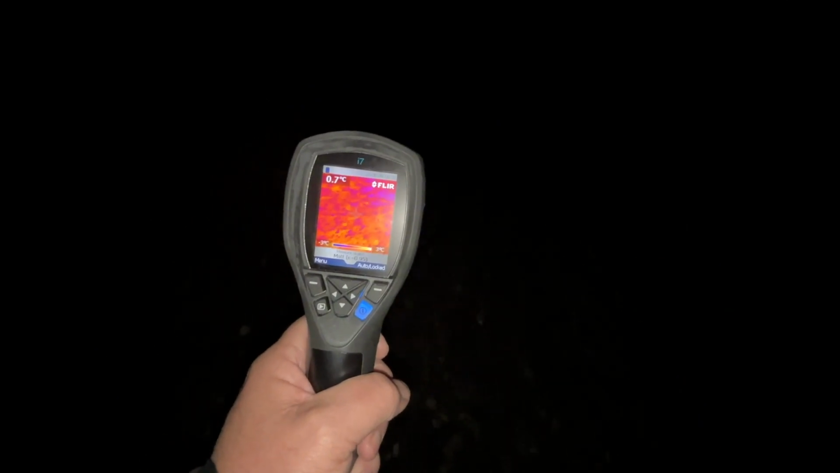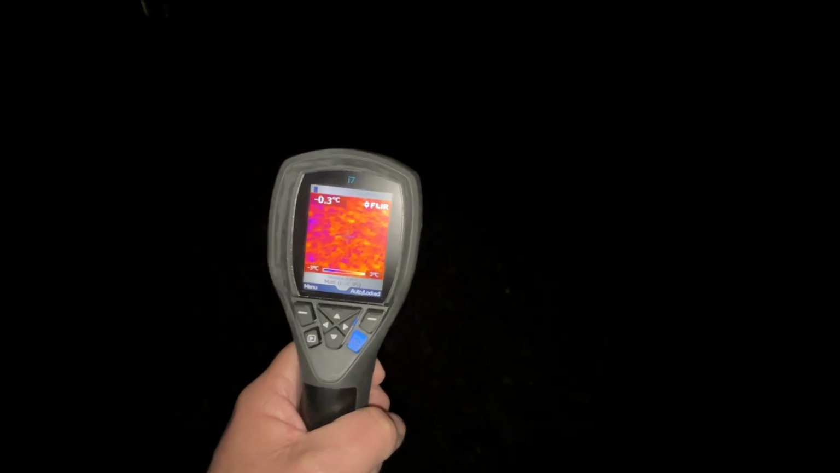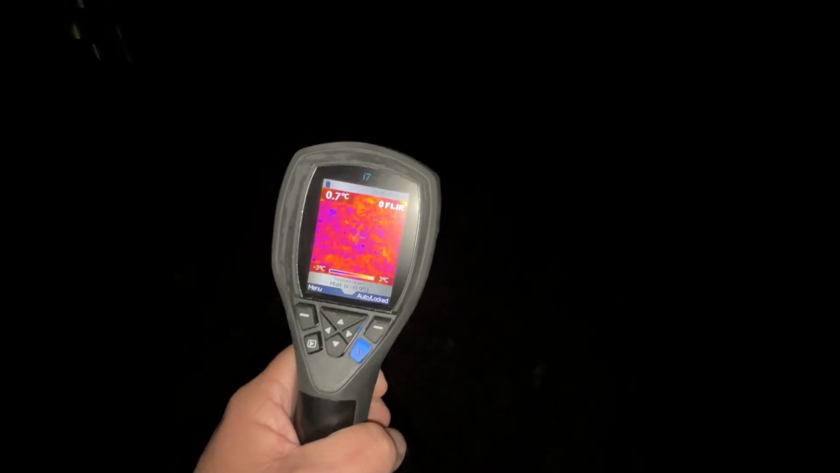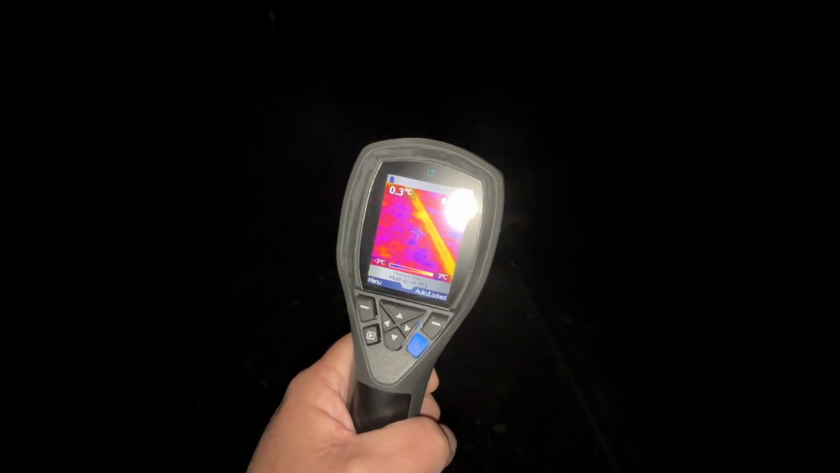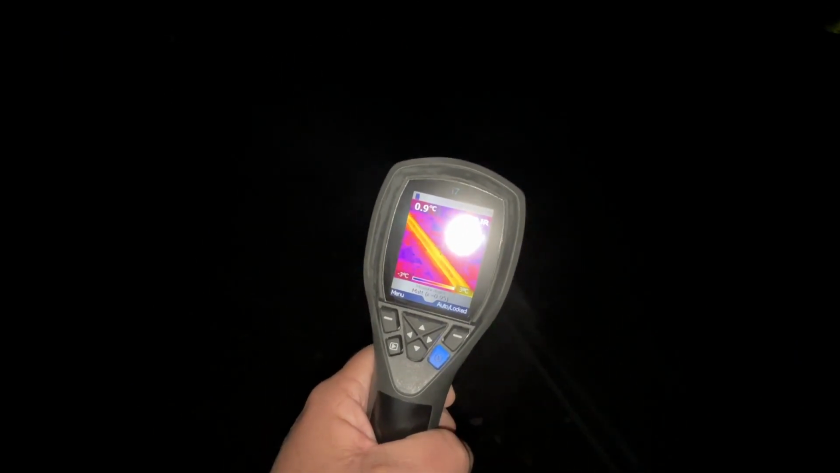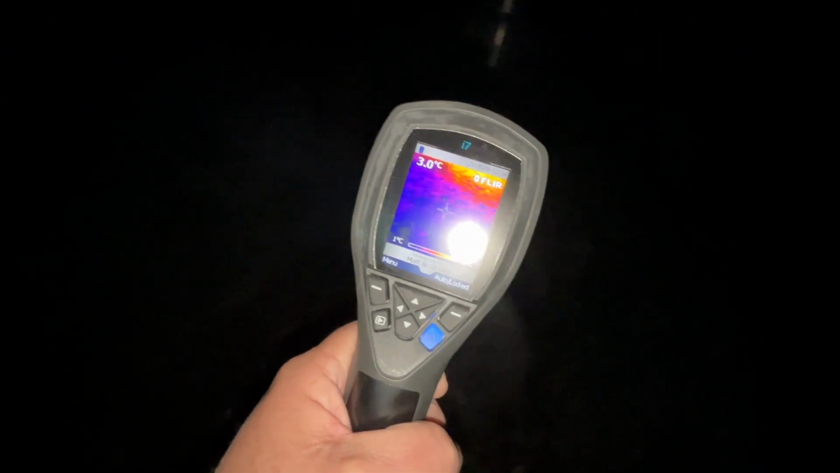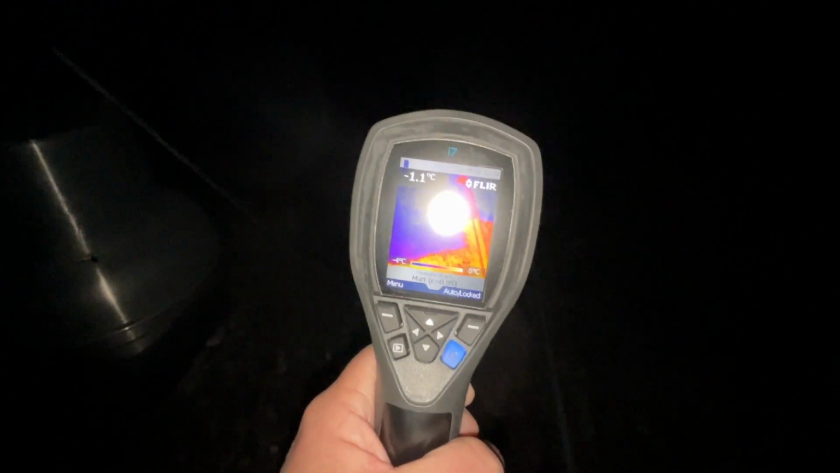Well, unfortunately, any area that has ballast on it, that's a variable that's just messing me up here, because the ballast itself is holding so much heat that I can't see what's going on under it. You see there, those are the gas lines that are running across the surface of the roof. Or maybe there's no water leaking here, which is why I'm not seeing anything under the ballast. I mean, that could be possible as well.